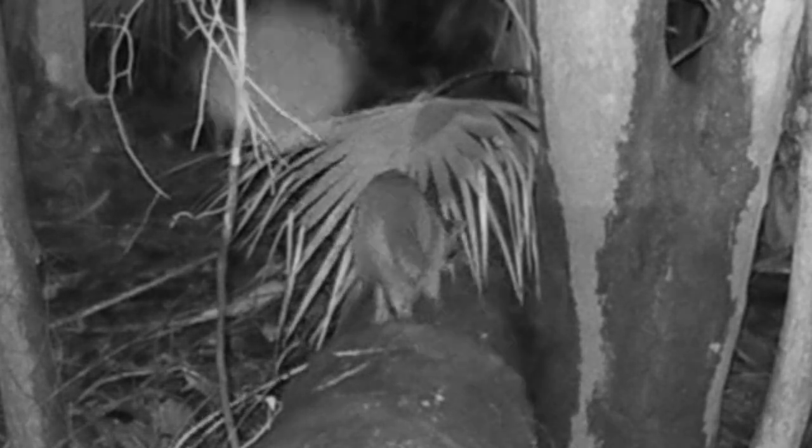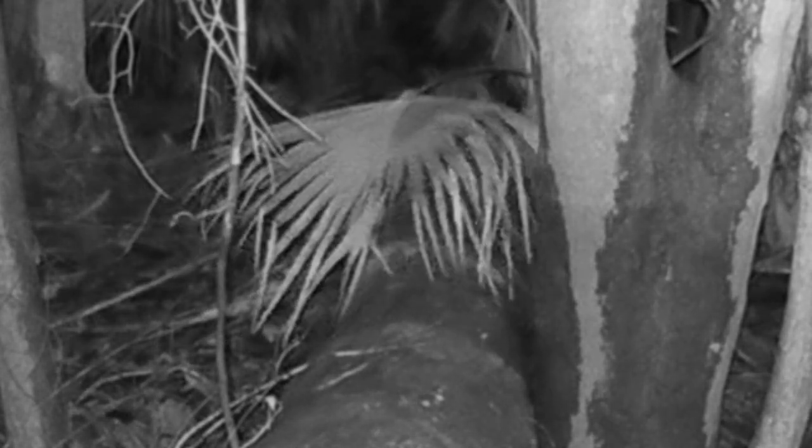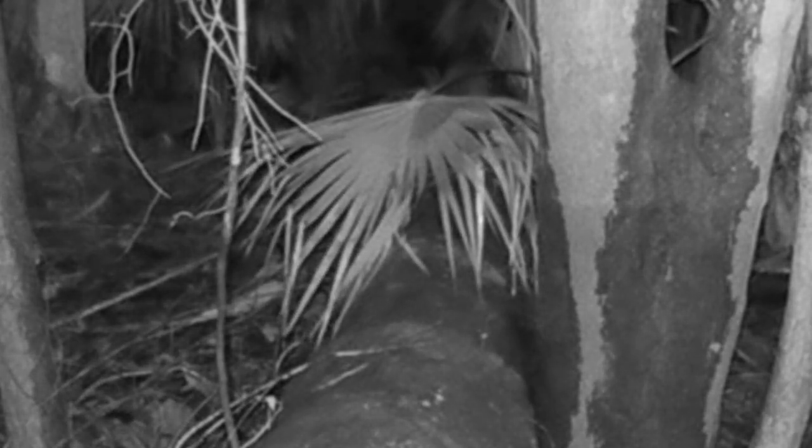Here's a raccoon, and I'm not sure what he's got going on back there, but he might be scent marking that part of the palm frond, you know, the shaft of it. So I think they have scent glands on their butt and on the sides of their face, which is kind of weird, but okay.